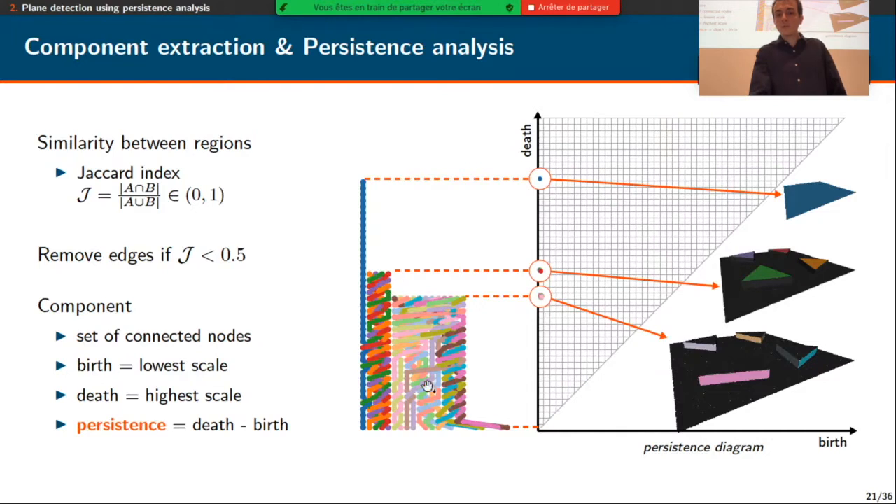So the green component that starts at the first level of scale here and that ends in this level of scale is located in this part. For instance, the most persistent component in this example is this blue one here that actually corresponds to the whole point cloud, so a planar approximation of the shape.